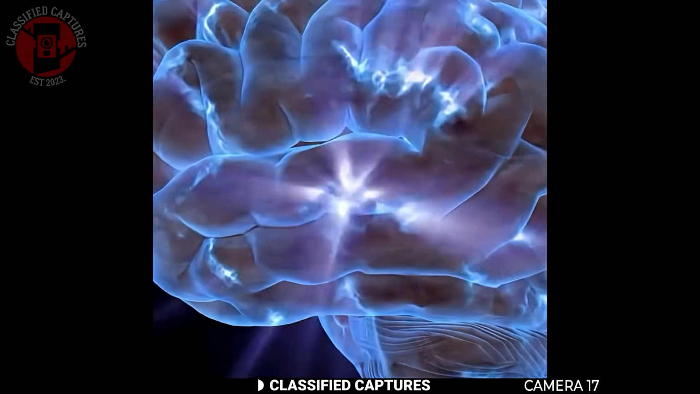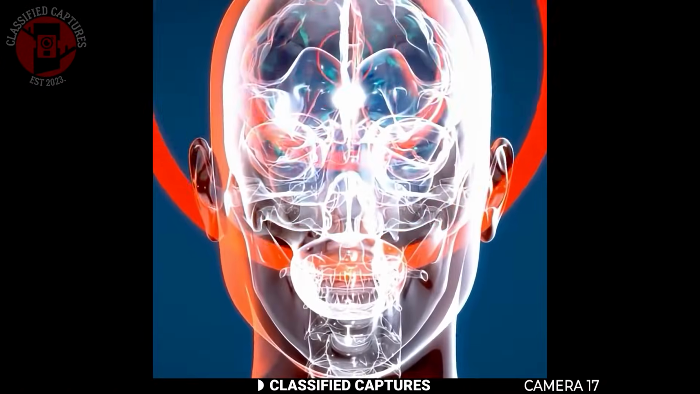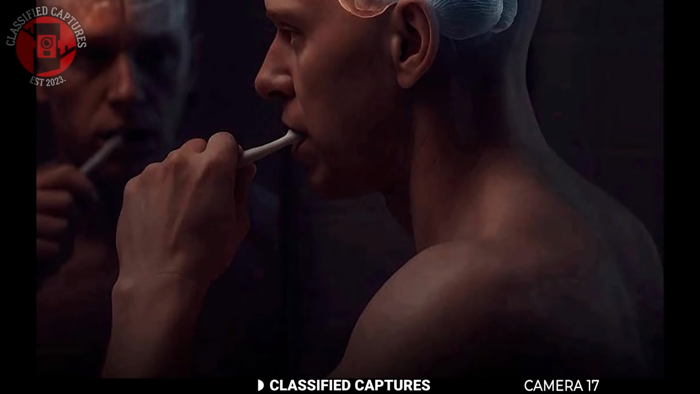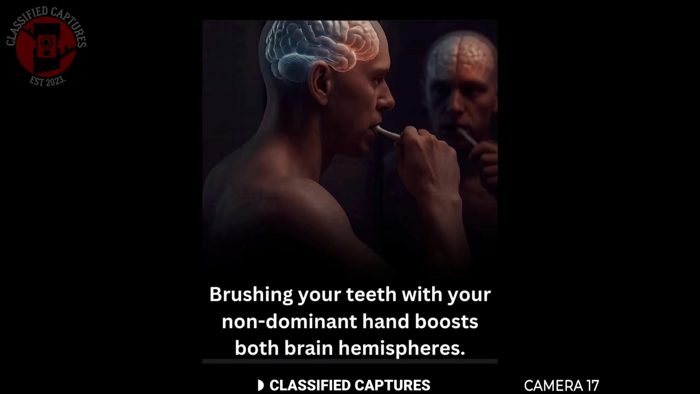Some researchers say it can even enhance memory and creativity over time because your brain is being exercised in an unusual way. So the next time you're brushing your teeth, try switching hands. It might feel weird at first, but that's the point. That discomfort means your brain is working harder.